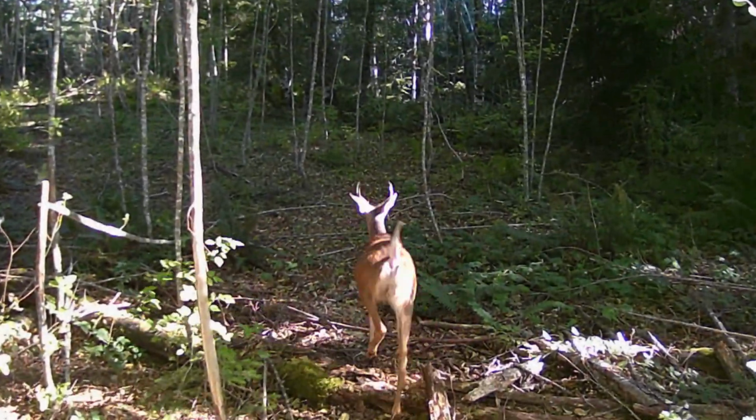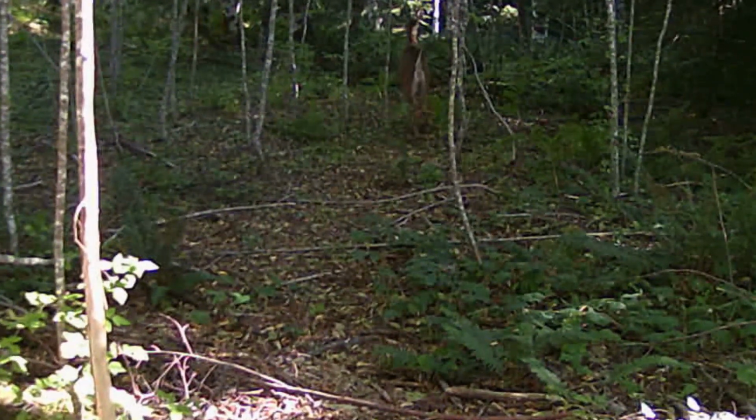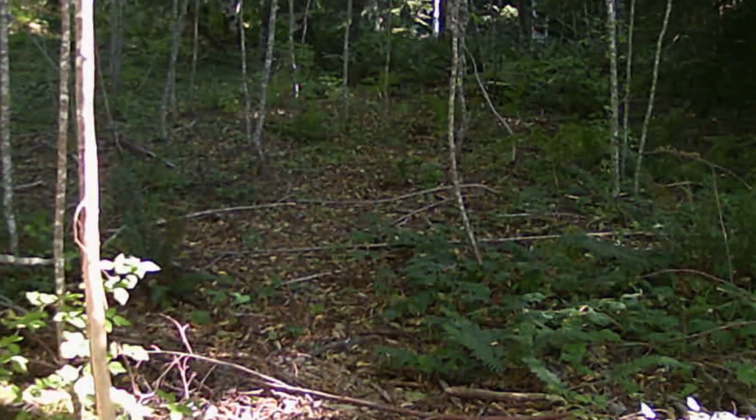So I want to talk about migration, and not in the sense of miles and miles that we all know mule deer do, and some of the areas that I've been, whitetail have a little bit of a migration. It's all about the winter.